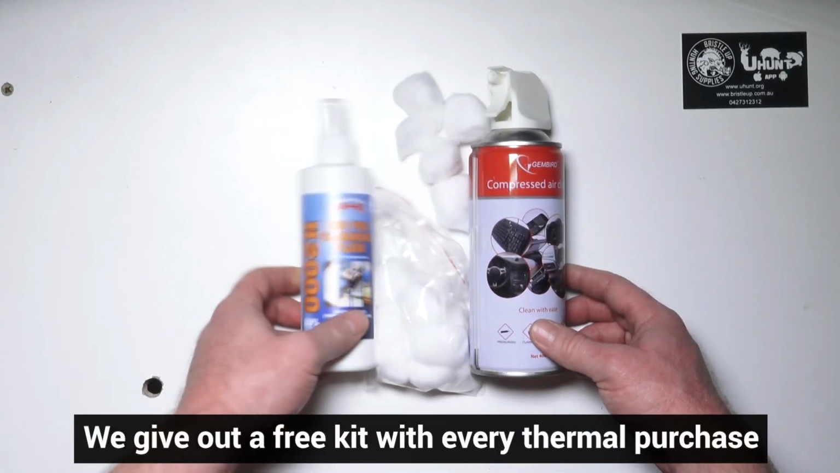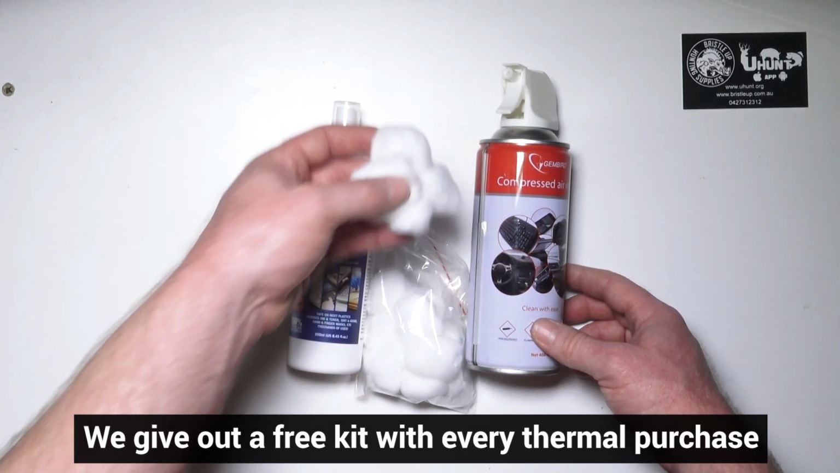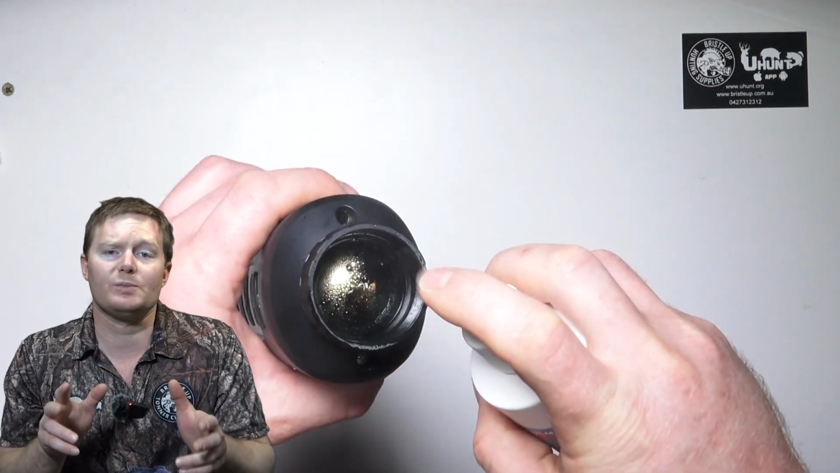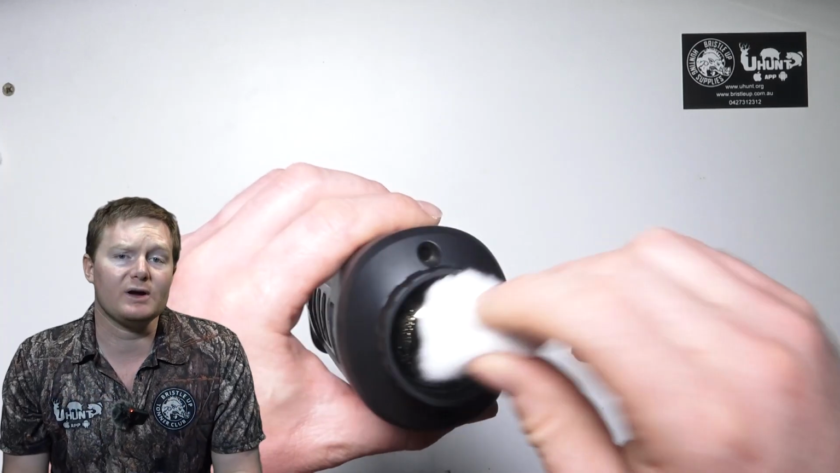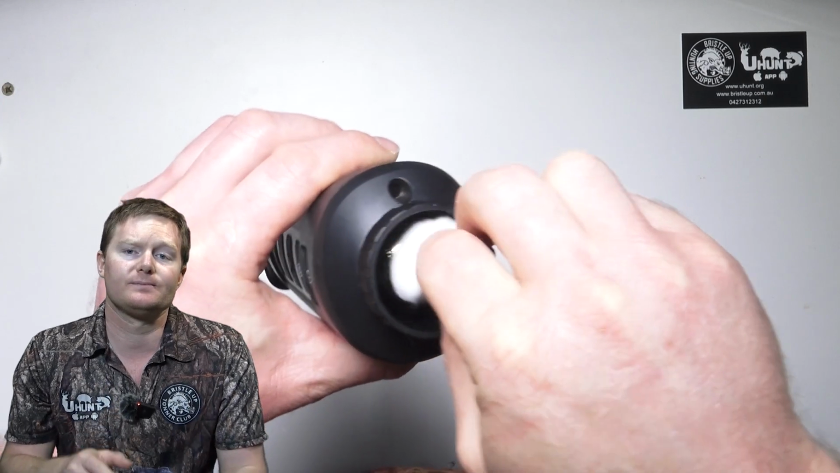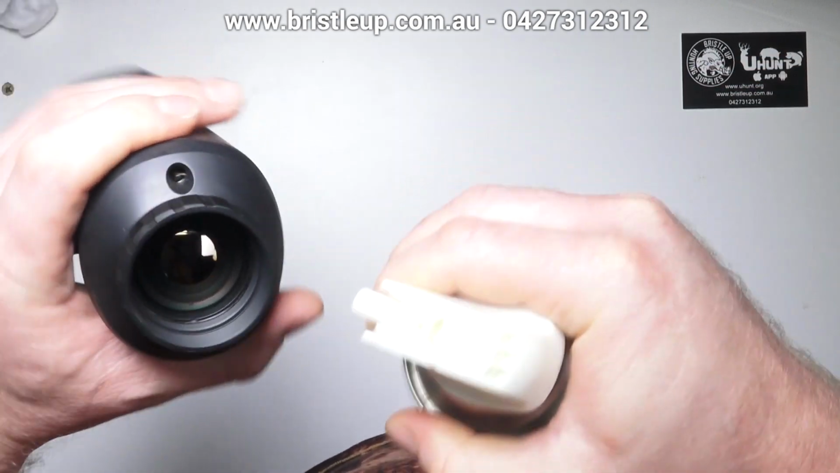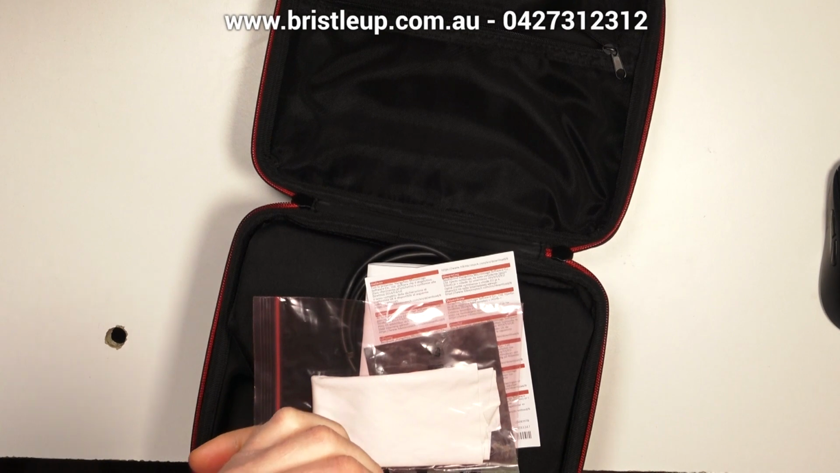You should clean your thermal lens using only cotton balls, compressed air, and isopropyl alcohol, 98% or more if possible. You can use down to 60%, but you want to be careful because some of the diluted isopropyl alcohols have stuff in them that can maybe leave marks on the lens and stuff like that. So it is recommended to use 98% or higher.